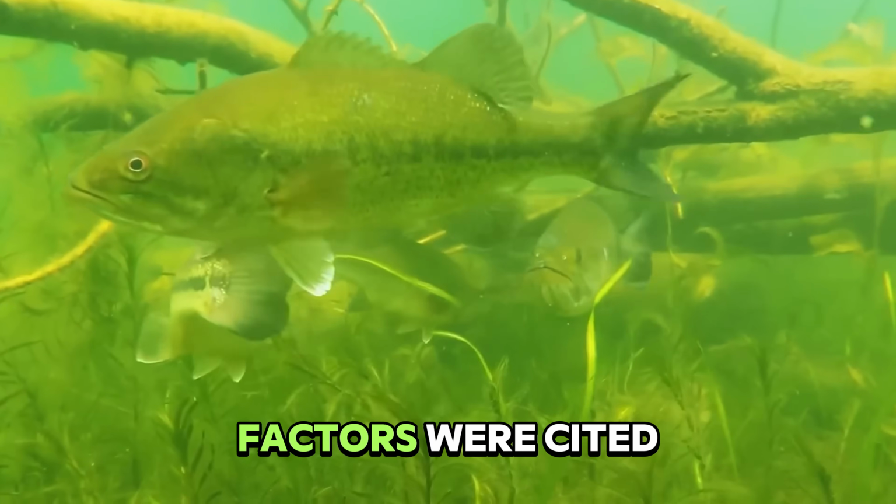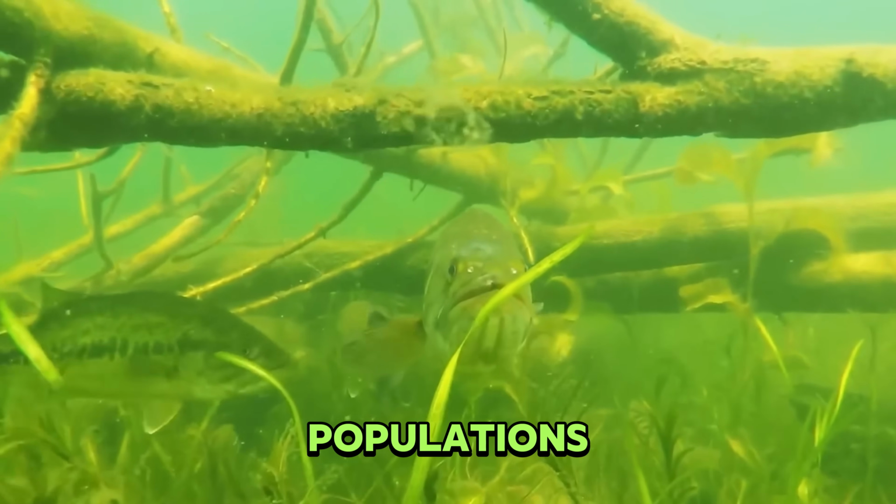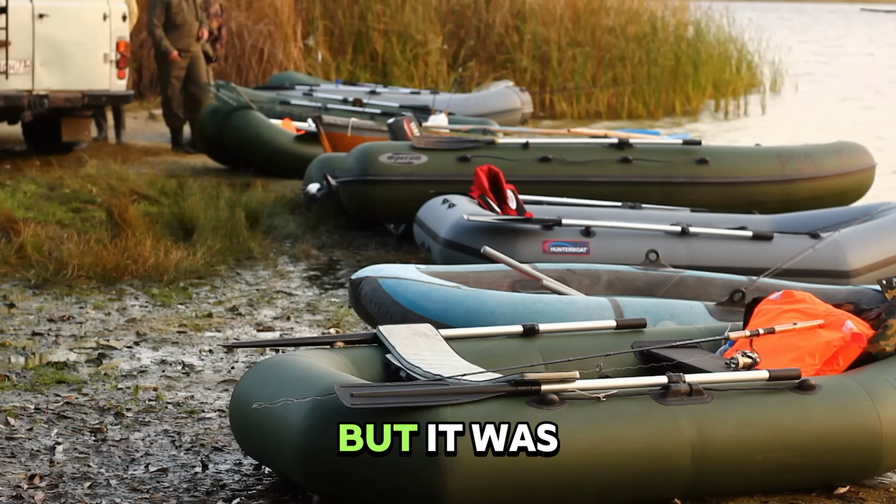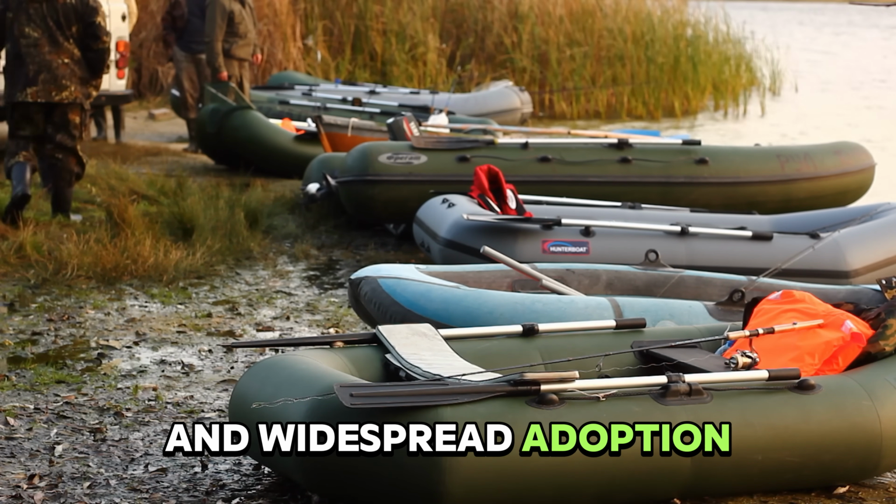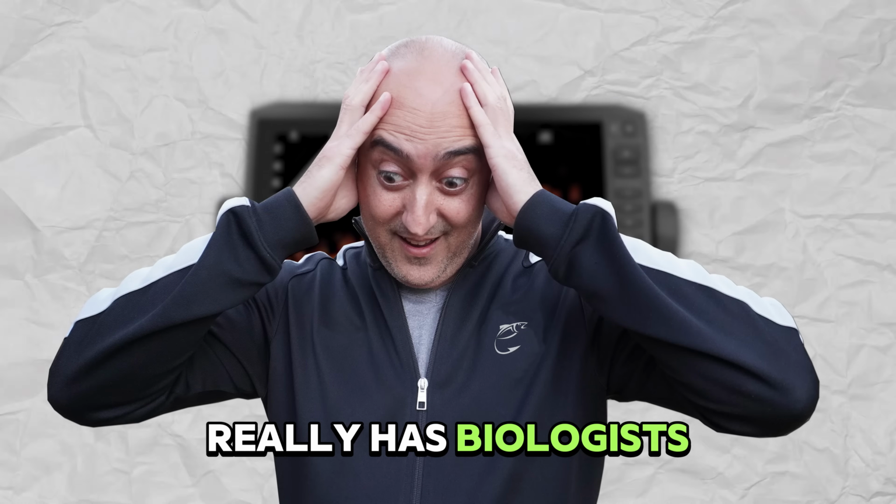Although a number of factors were cited during the interview discussing the alarming decrease in fish populations, this included things like dropping water levels and invasive species. But it was also mentioned the absolute staggering increase in widespread adoption of Livescope technologies really has biologists seriously worried.